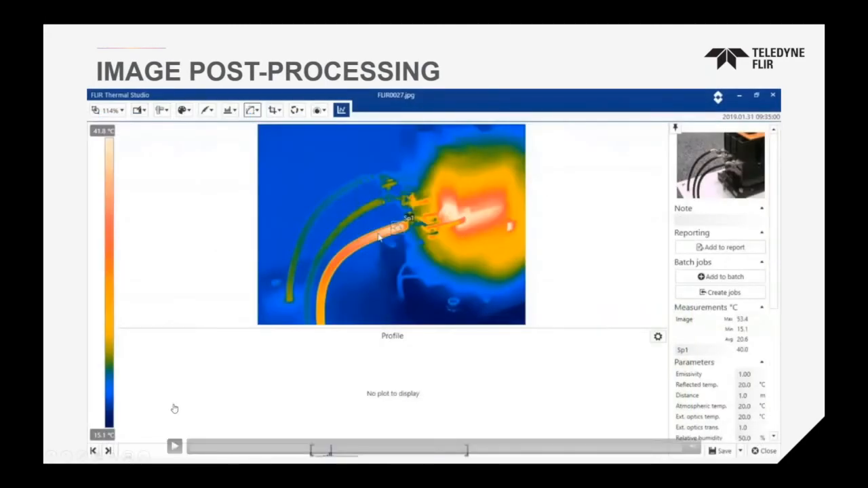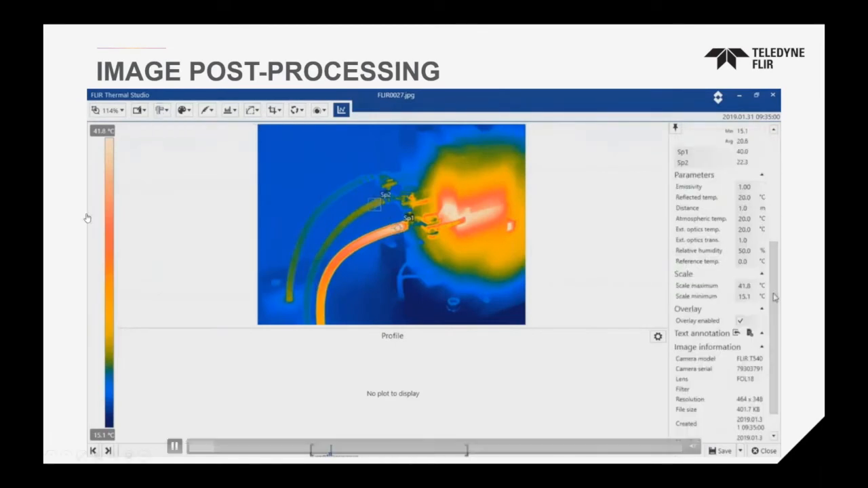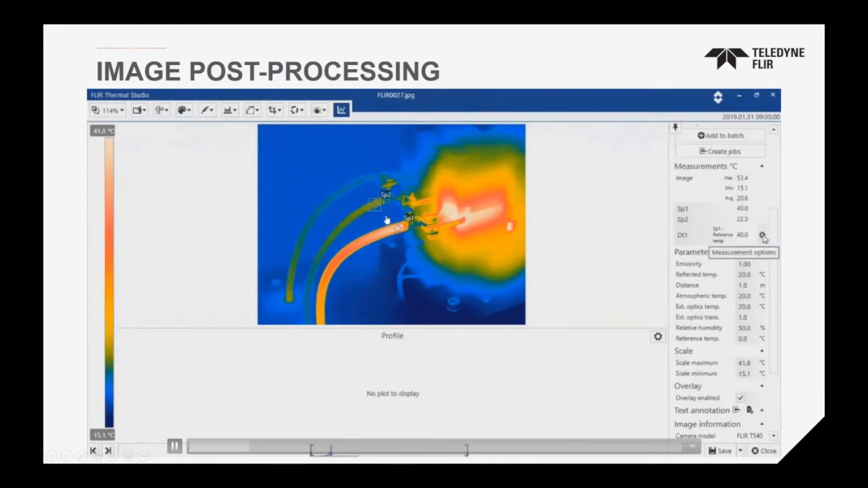Here's an example video where we take an image and we add an isotherm on the spot. It's a short video. Let me just play it and then we'll discuss it after. I'll mention some comments as the video is playing. So as you see in our software, you're able to add extra measurement tools to any of our images.